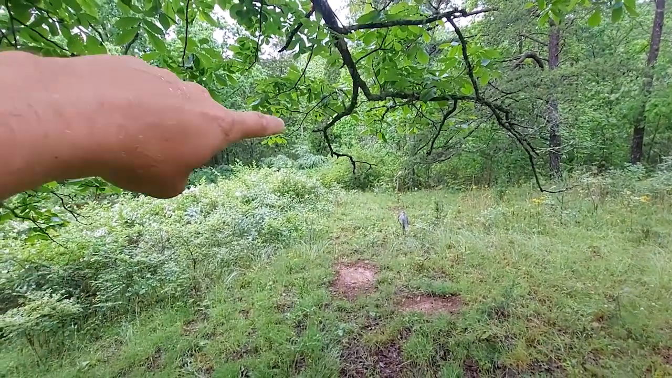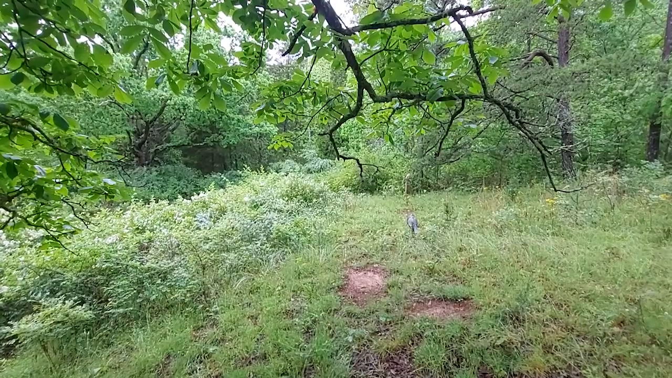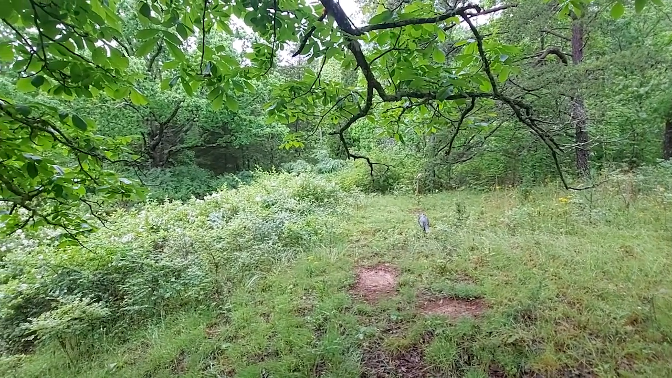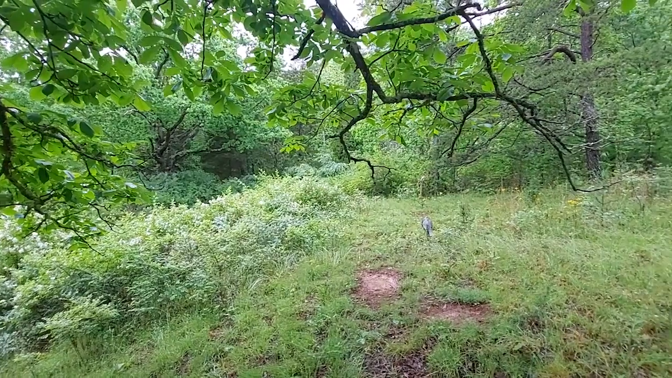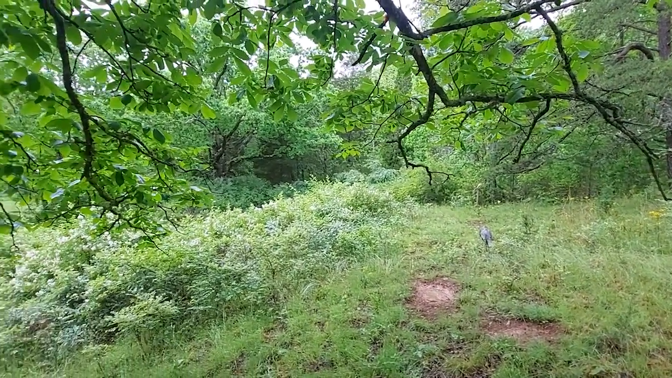And just over that way about 80, 90 yards, I've got another camera set in a different spot that actually did better than this spot this past fall. But I run a couple mock scrapes here and used to get a lot of deer activity.